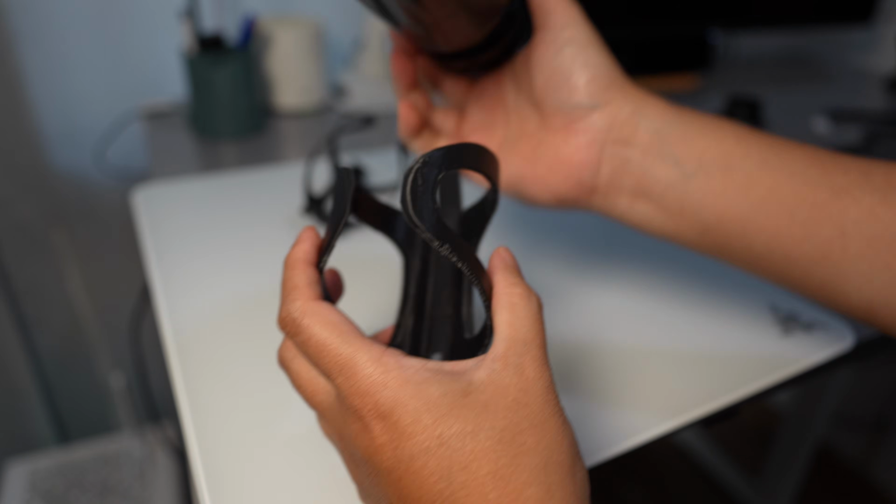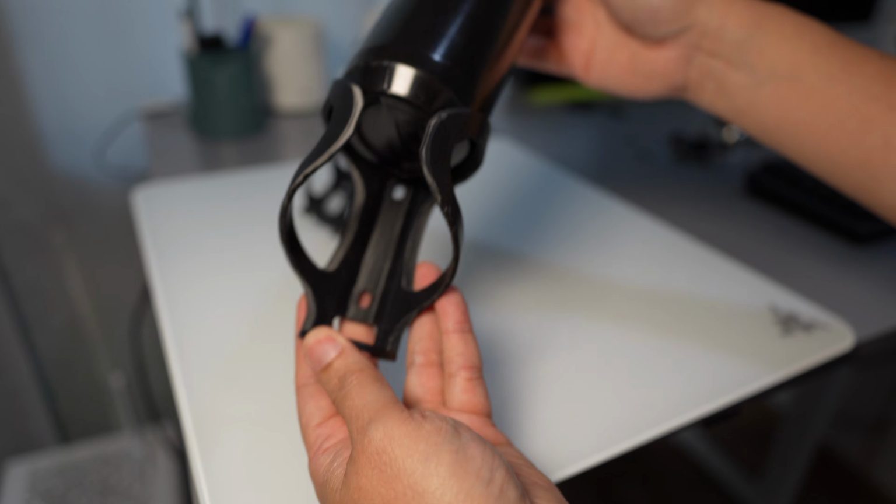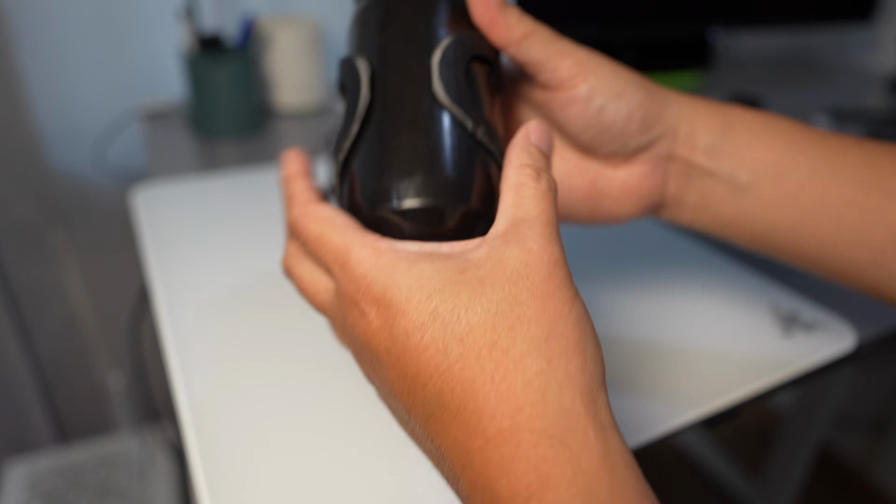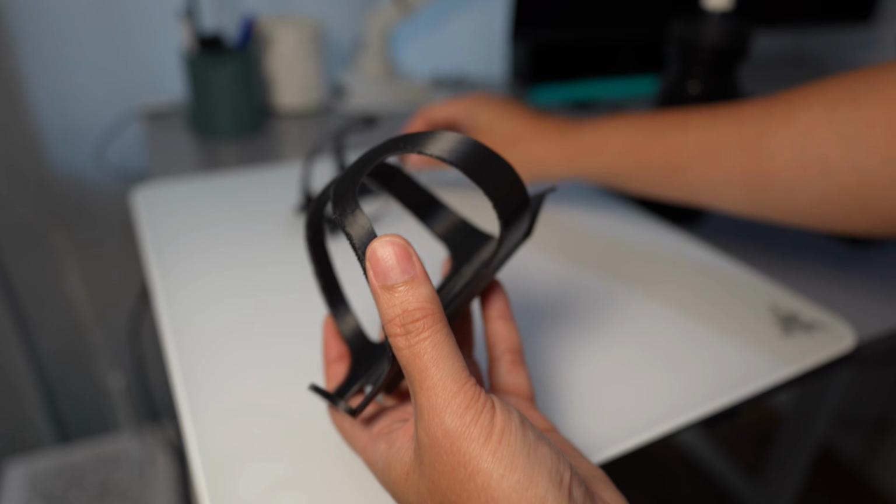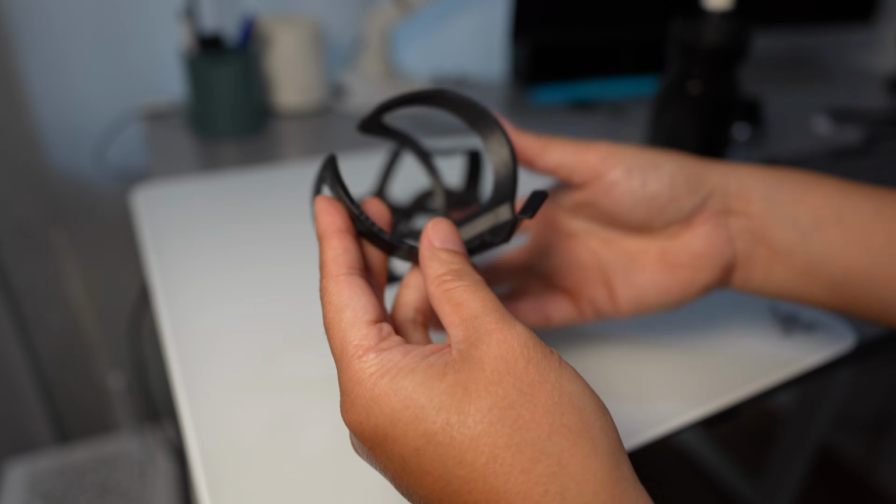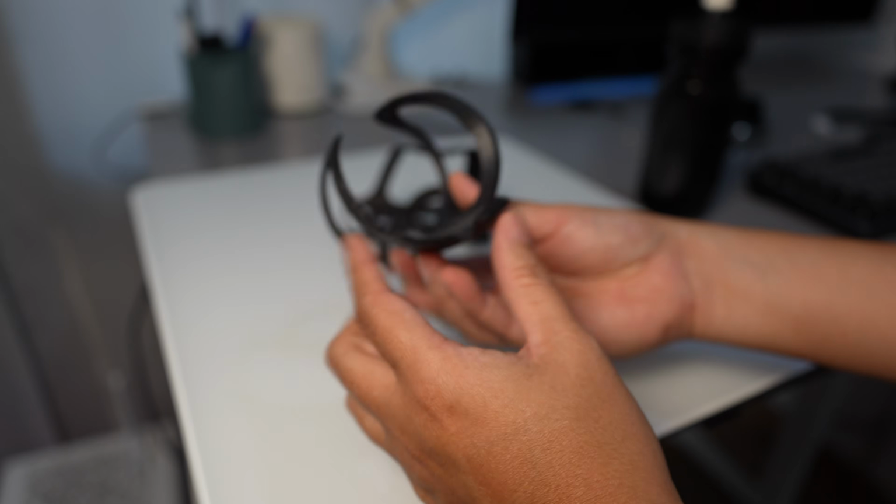And this one, yeah, it's a bit loose, see, because the spring force from the plastic is much less than the metal. So if you want to make it a tight fit, you probably need to reduce the diameter.